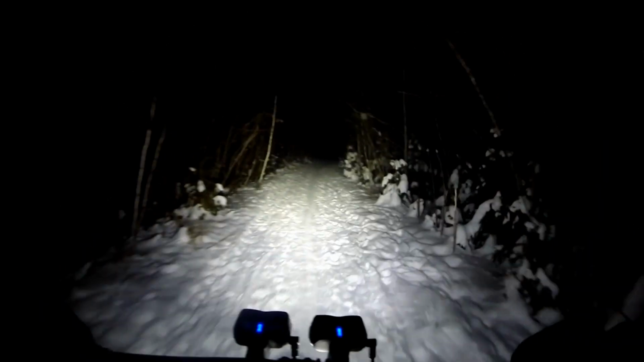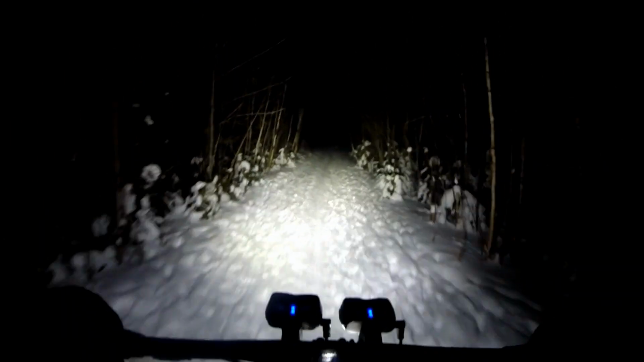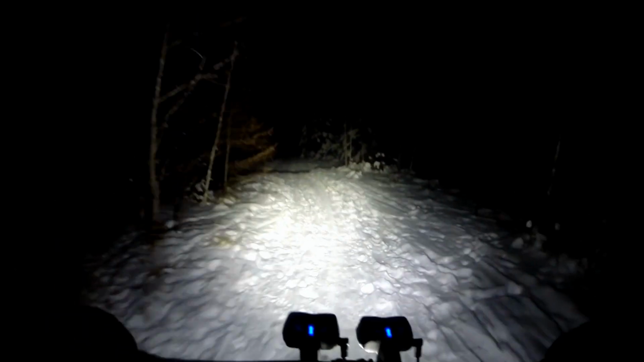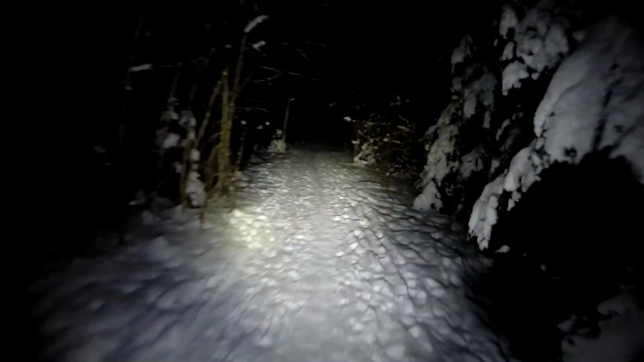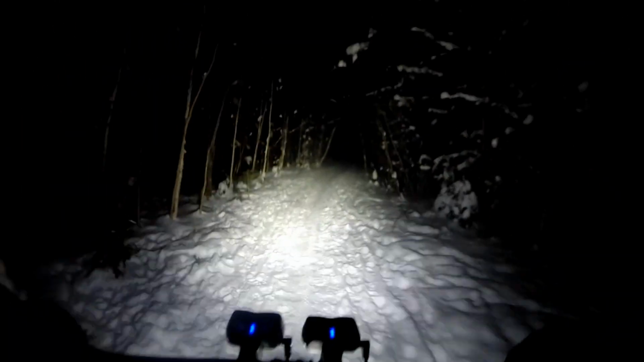crawler fat bike ride. So we're gonna go ride into Centennial Park and Cascade Trails, and we're doing it at night. I have a habit of doing that because I've gotten used to not having to deal with people. You don't have to deal with people, you don't have to deal with dogs. I think it makes it a more enjoyable experience.